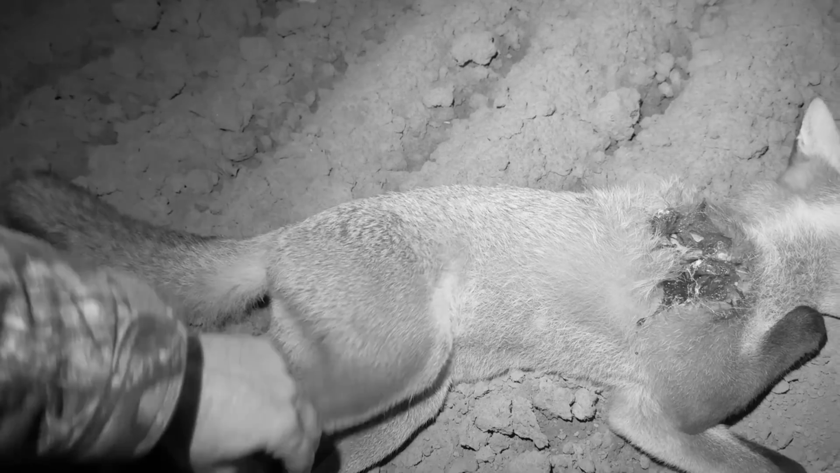Smash that one a bit. Little dog. Young'un. One of this year's, I should think. Anyway, partridge killer down. Out the tates there, cover's over there. It was heading towards the cover, so yep, great result.